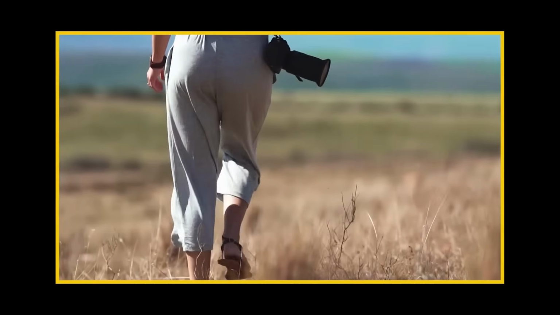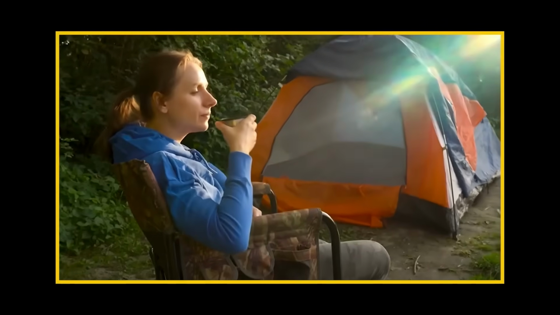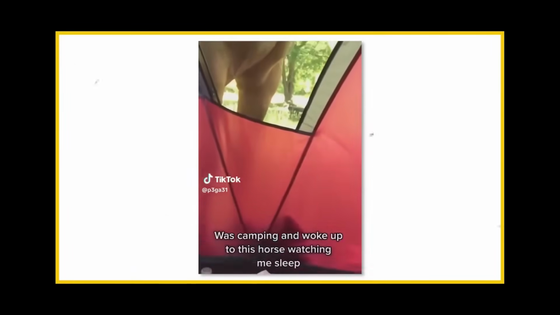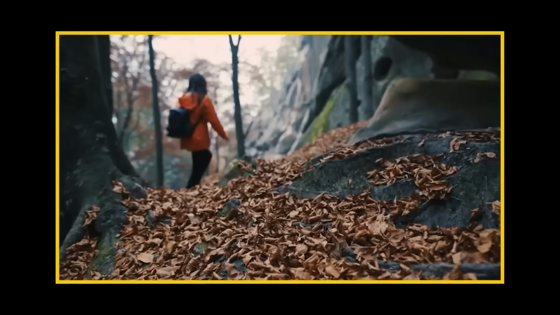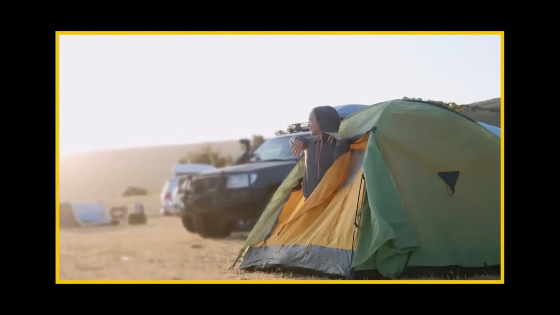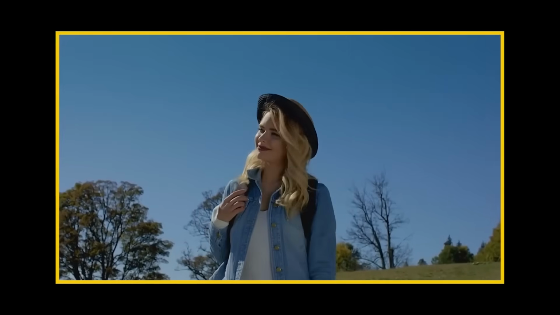Armed with her camera, our brave protagonist documents her camping experience, capturing every moment of her wilderness expedition. The camera lens becomes her window to the world, preserving memories and capturing the essence of her journey. Stretching and yawning, she gazes out into the day, but she is about to be confronted with something that will freeze her blood.